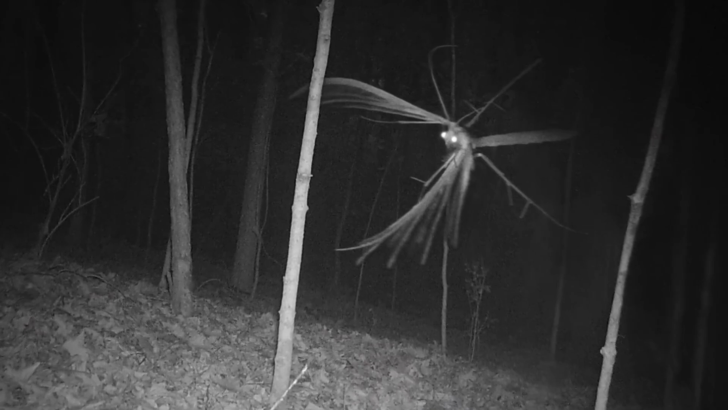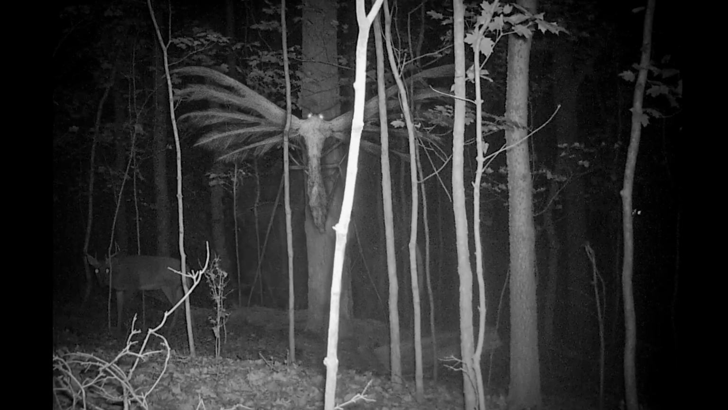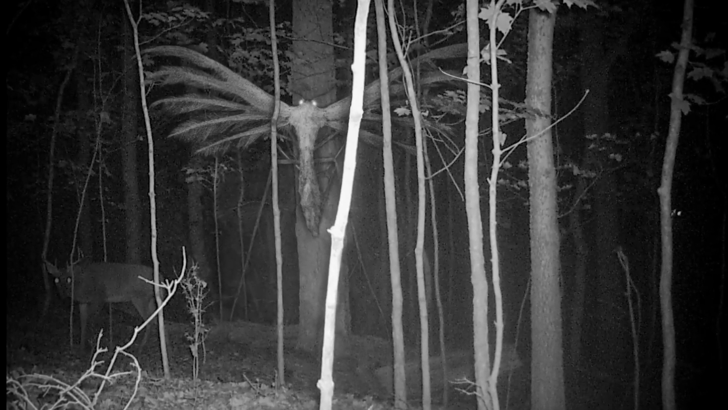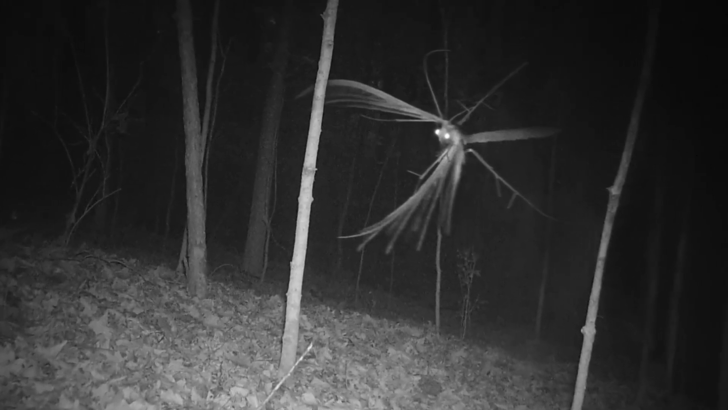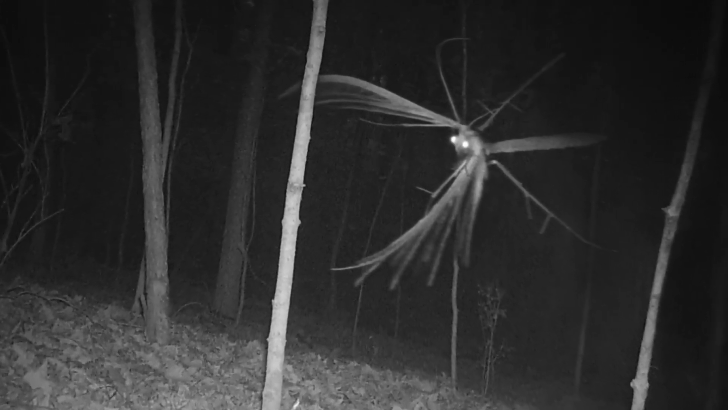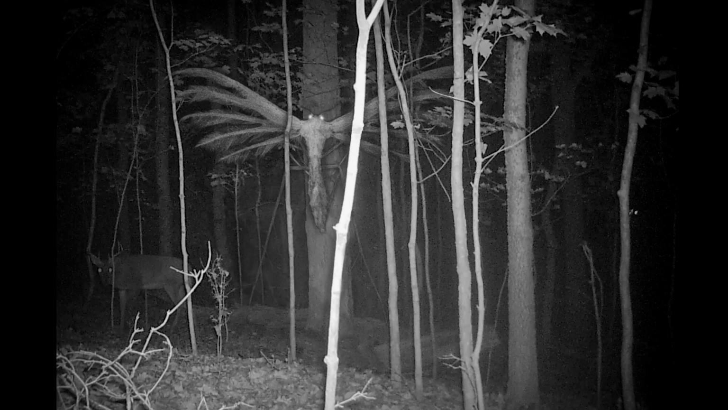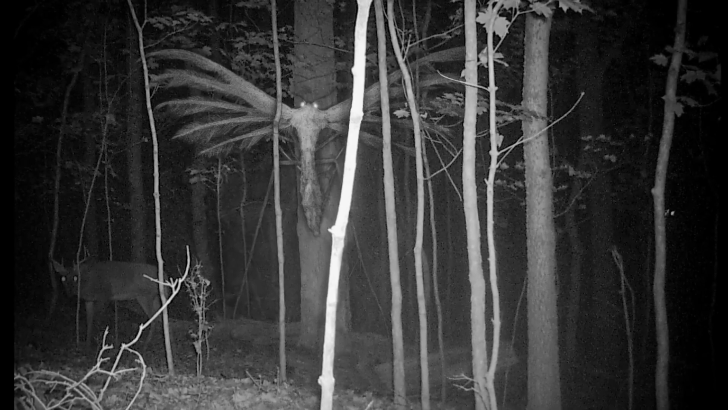I stumbled upon this eerie footage by chance on an open hunting forum, and it raises many questions. What is this creature? The images show an unusual insect caught in stunning detail by a hunting camera. It resembles a dragonfly or something similar, but of monstrous size. Look at the deer in the background and compare it to the insect crawling up the tree. Could it be a trick of perspective, making a regular nighttime insect appear enormous? Or is this a well-edited Photoshop hoax?